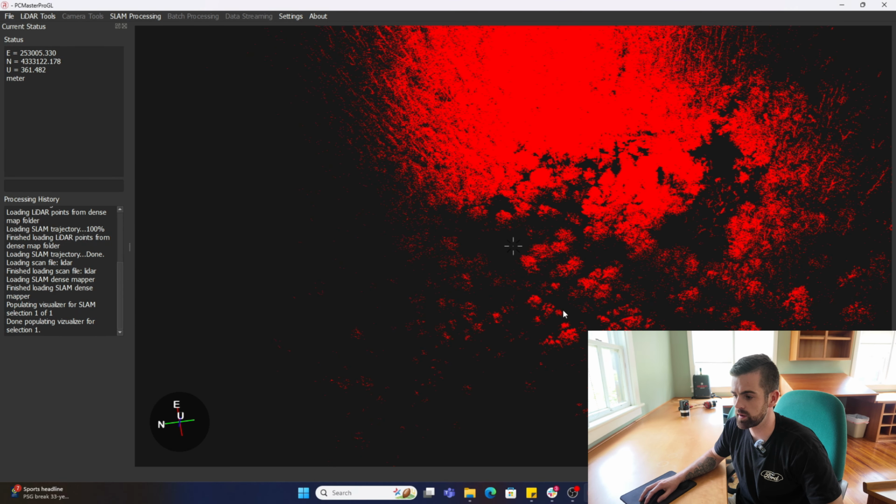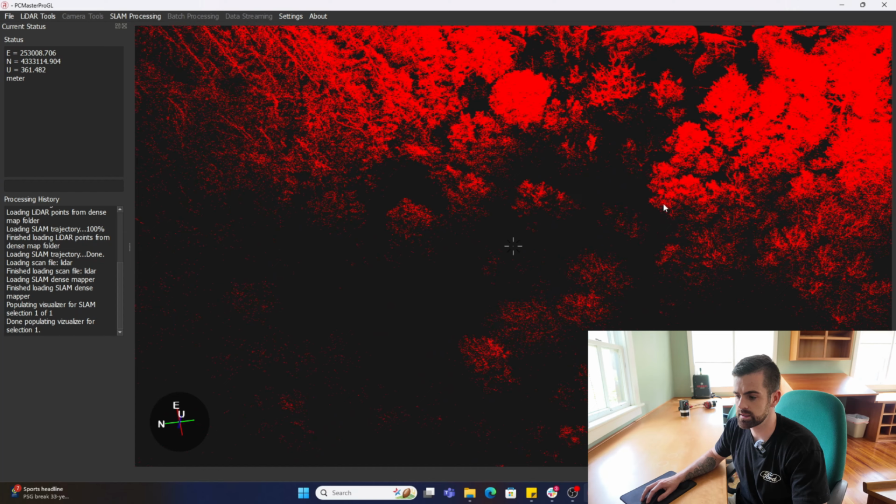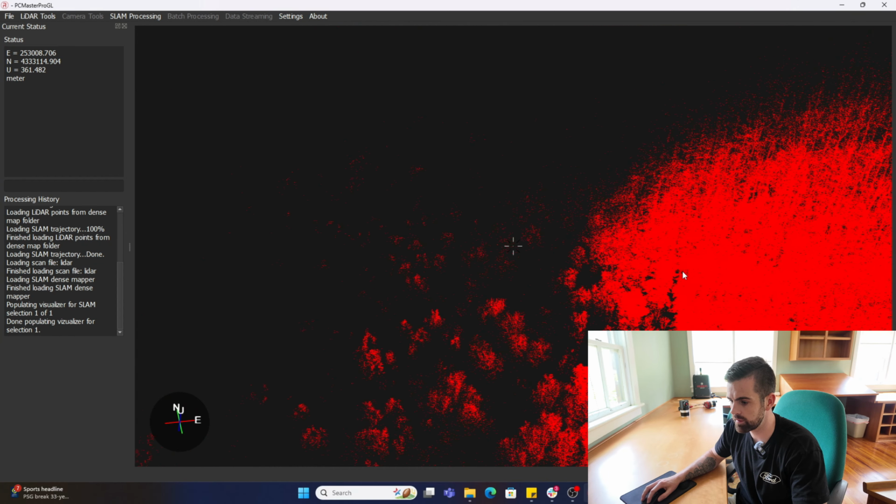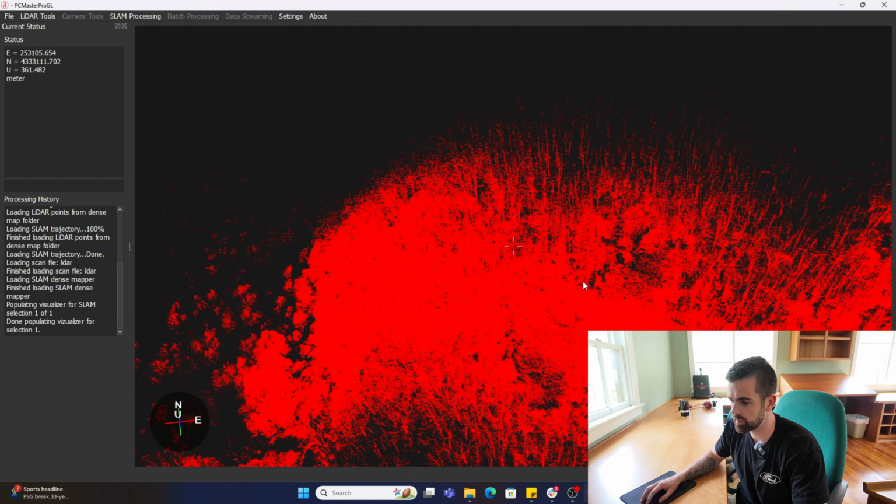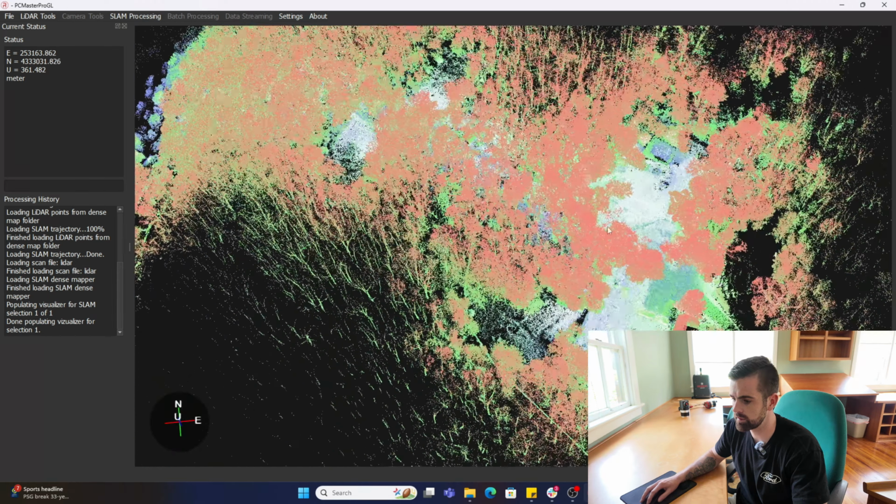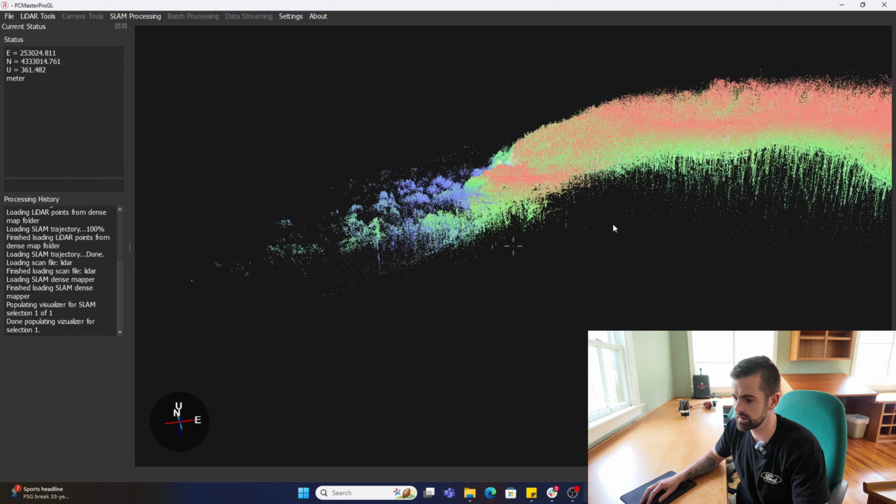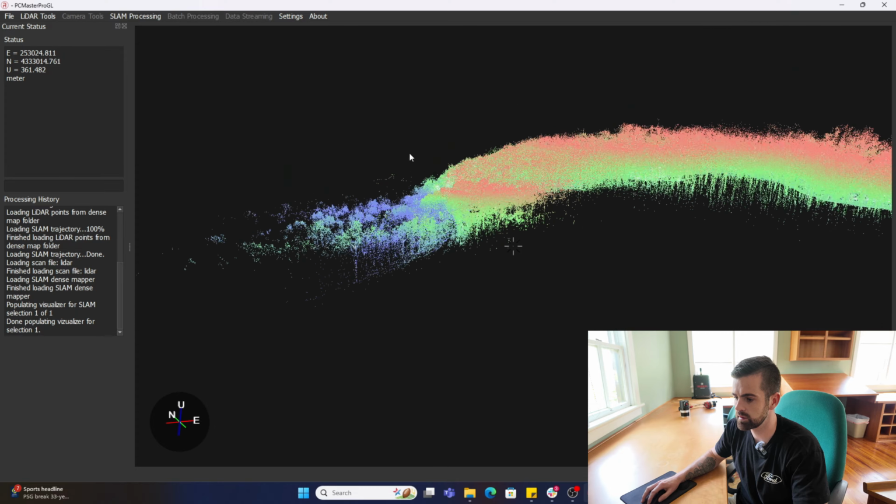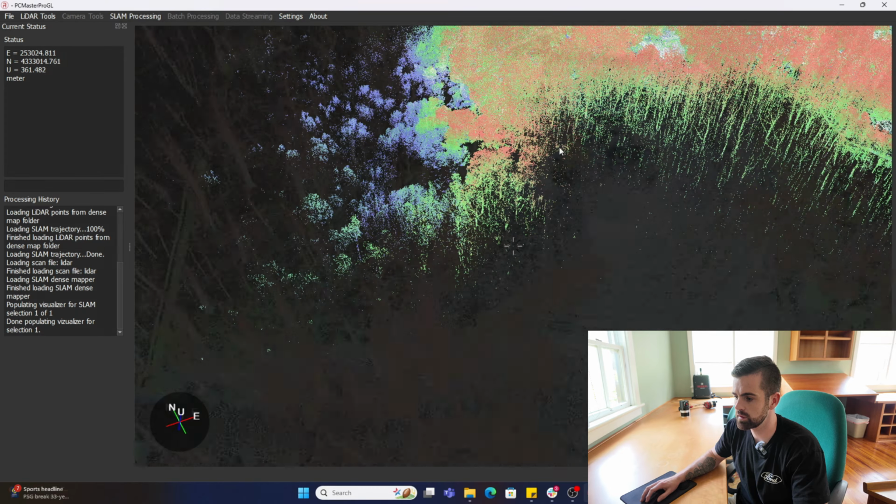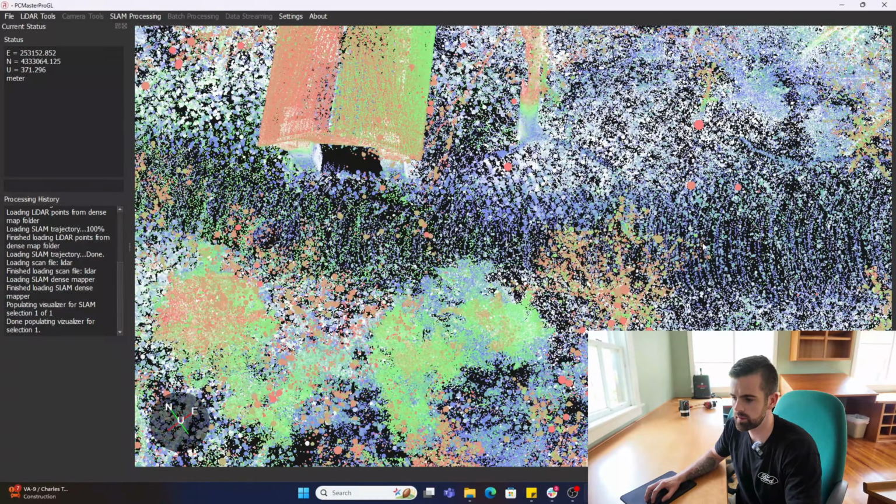All right, so we are now looking at our final processed and georeferenced cloud. I'm going to color by laser so we can look at kind of the height profile, if you will. And this thing did really good. There's a small gazebo that we walked right past.